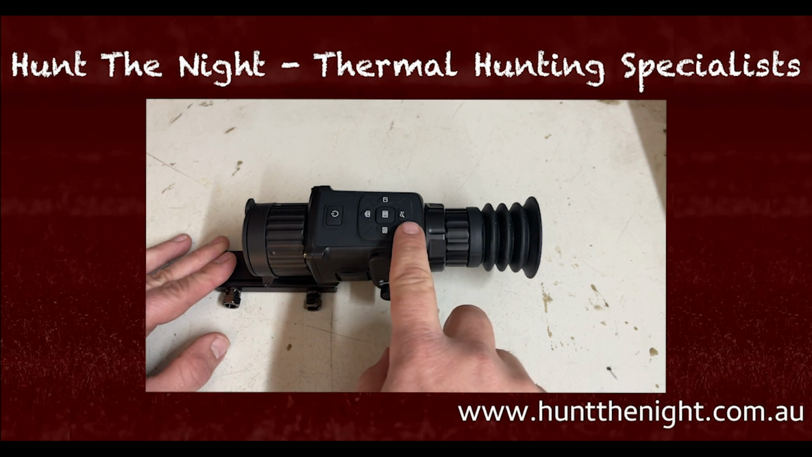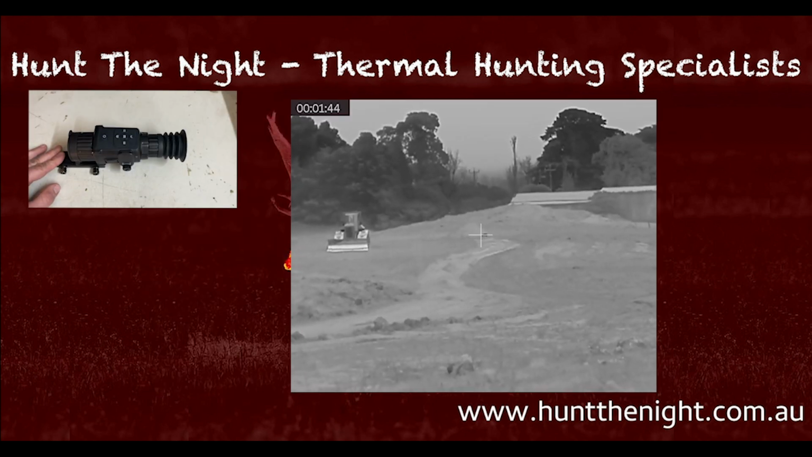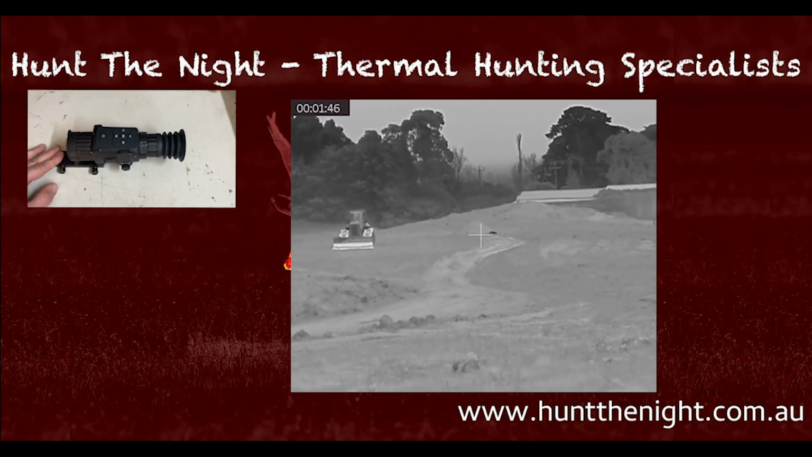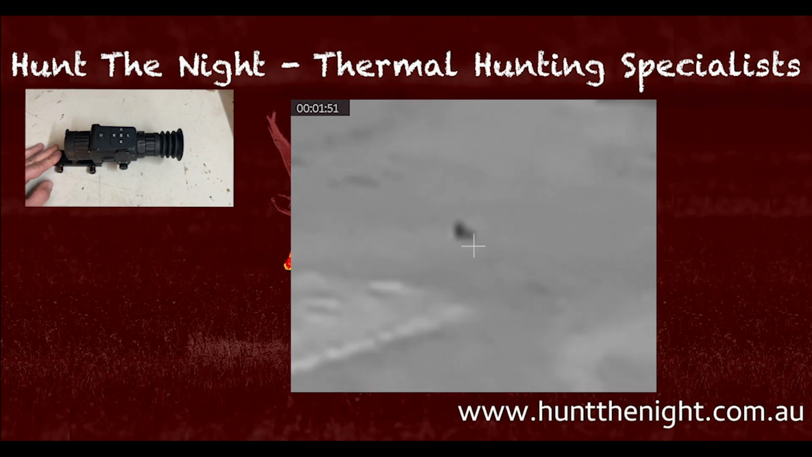The zooming is pretty cool. You'll see it in the footage that's rolling, it's a smooth zoom. So it actually looks almost like an optical zoom. It's digital, but it's pretty cool.